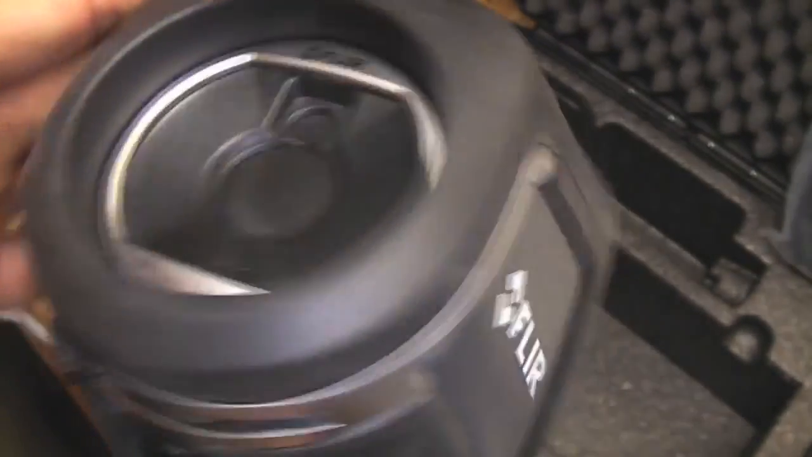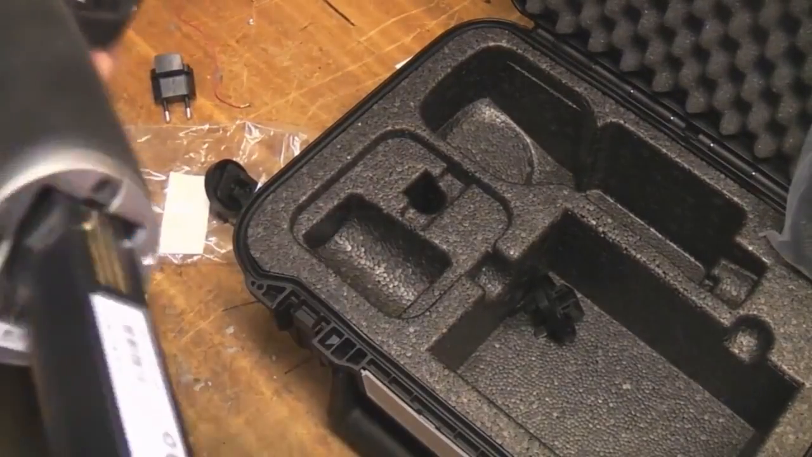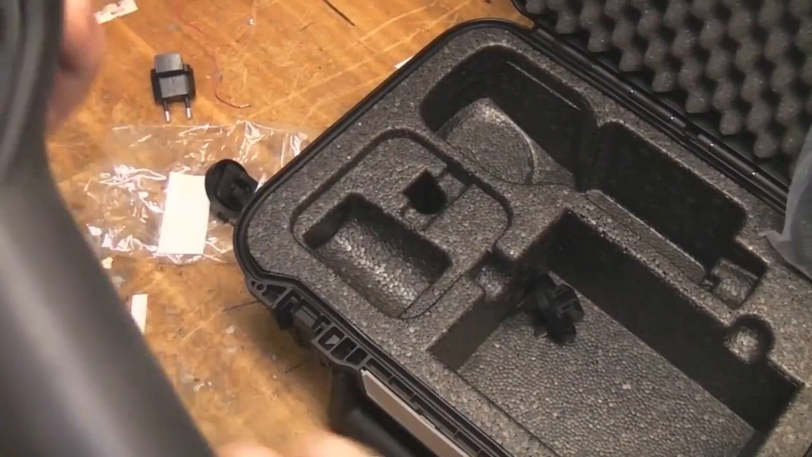And the manual does say it will take considerably longer charging it that way, which is fair enough, but at least you can charge it. So if you get stuck, you're not going to be stuck with a flat battery. I assume you can probably buy spare batteries as well if you really want to carry a spare.